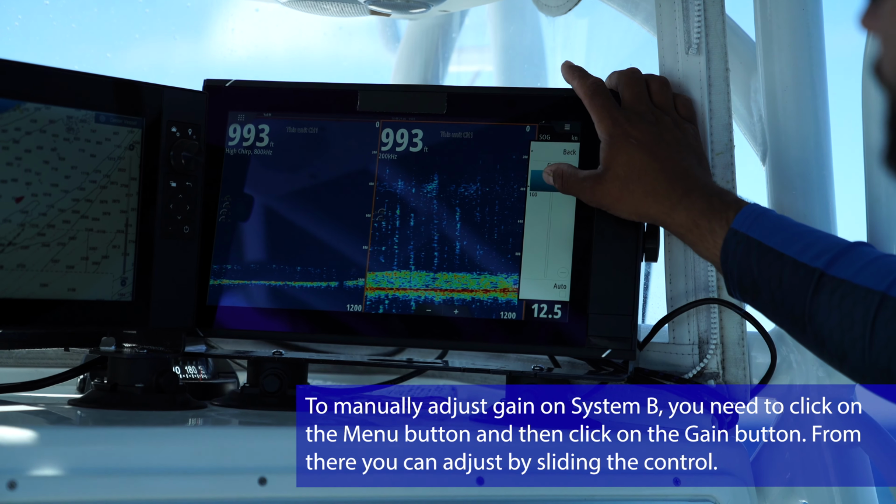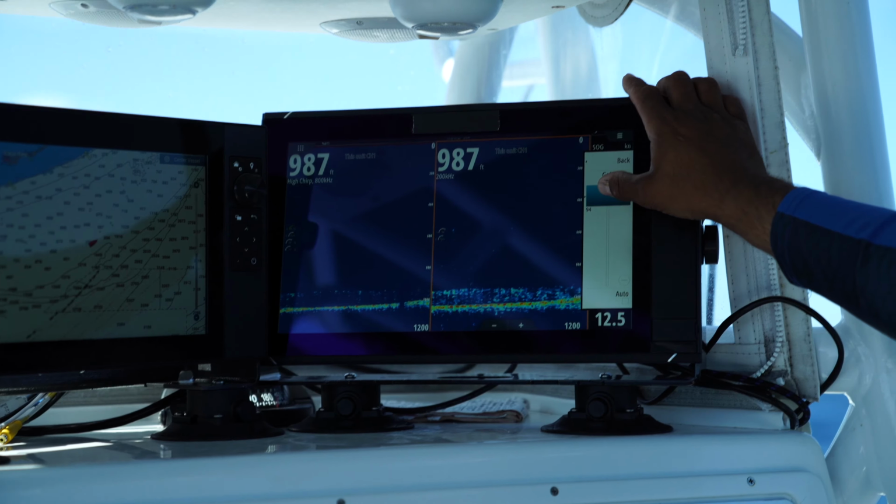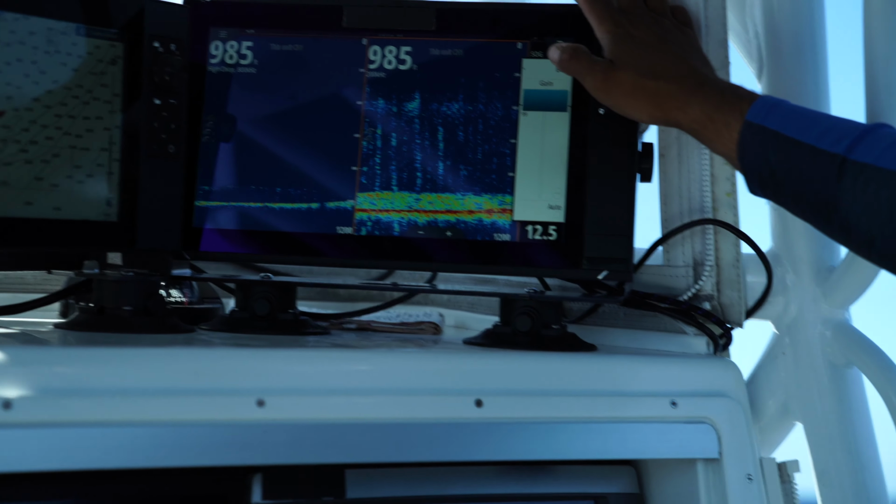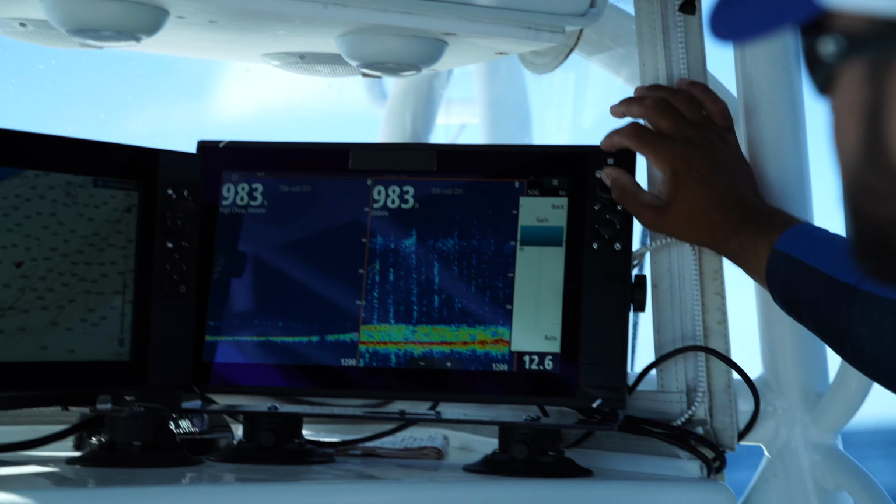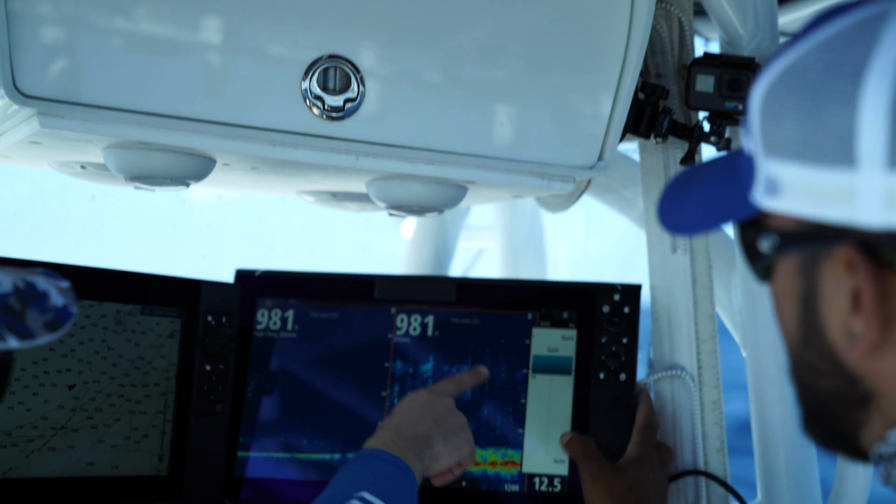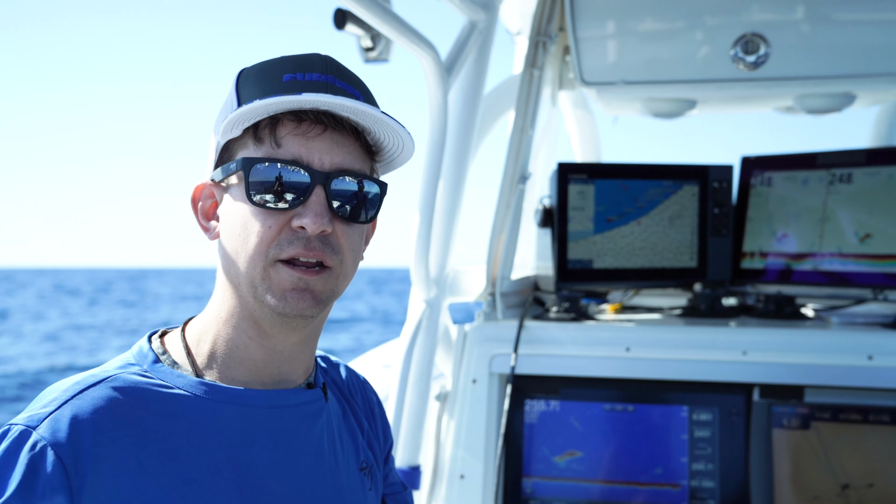It looks like you really got to have the gain up pretty high. Pretty high, yeah. I'm at 100% here. So in between 90 and 97 seem to be working pretty good there. Yeah, we're starting to see a lot of these. See a lot, yep. It might be clutter, yeah. All right, so we're running back in from 600 feet